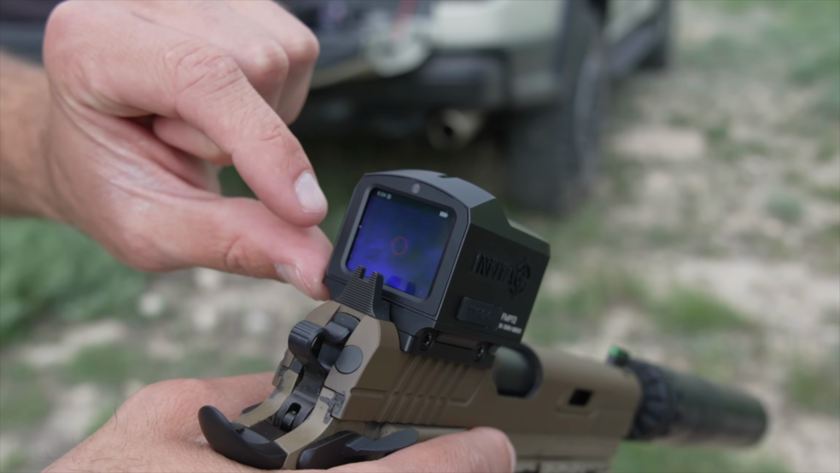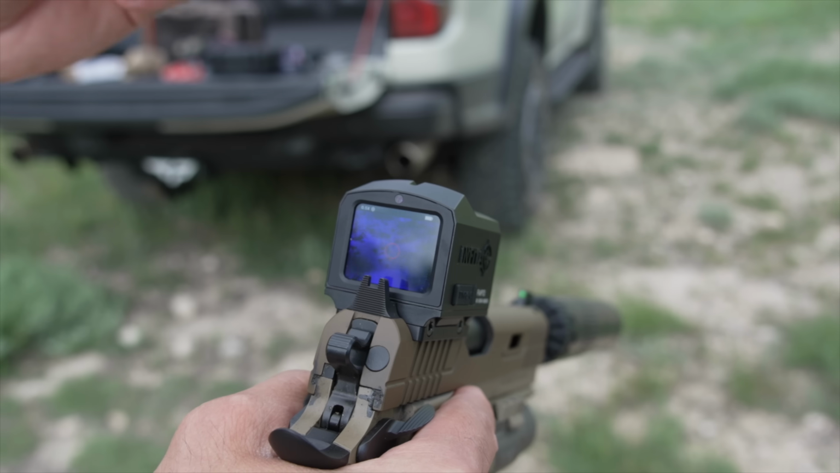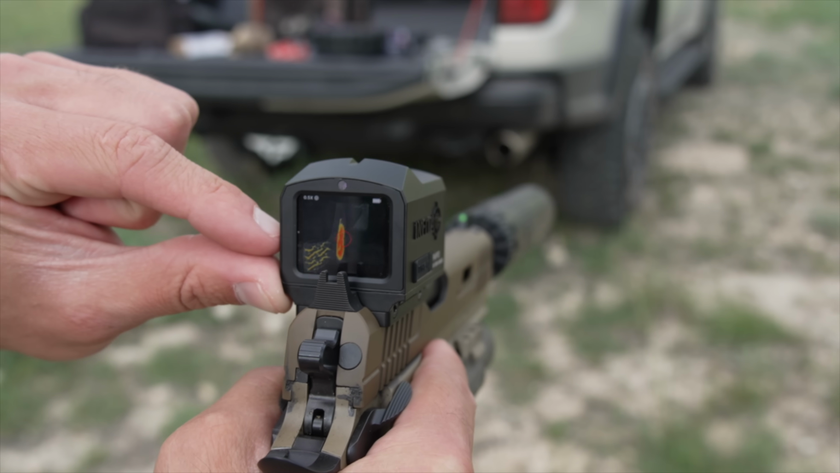Swiping this way changes the color palette. So I'll give you guys some better B-roll and stuff when I get home. Use my dog or cat as an example, off the gun obviously, but we have this palette. Oh, here we go, with my truck.